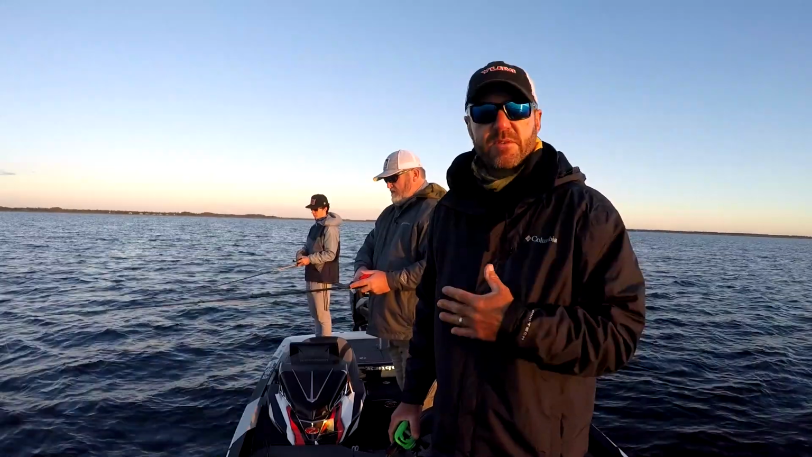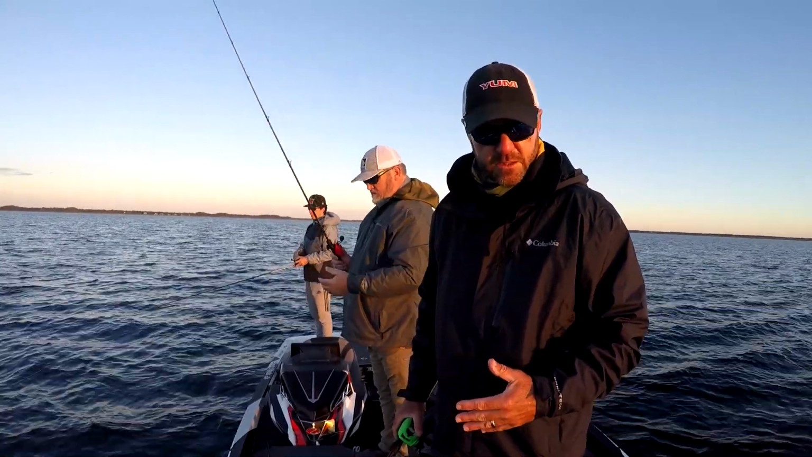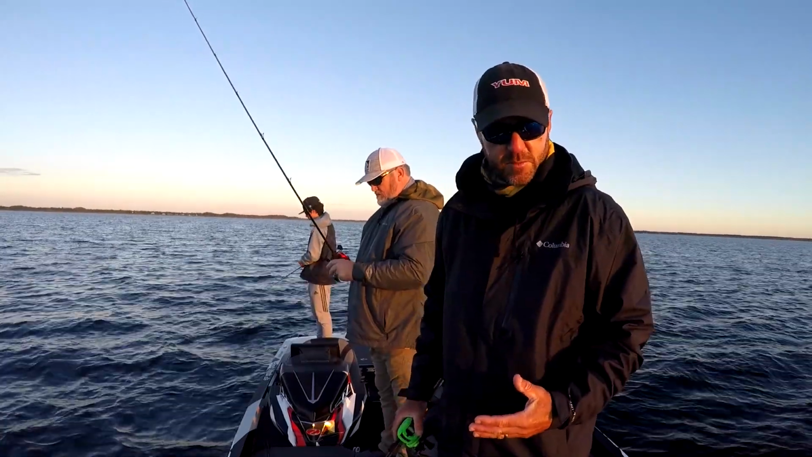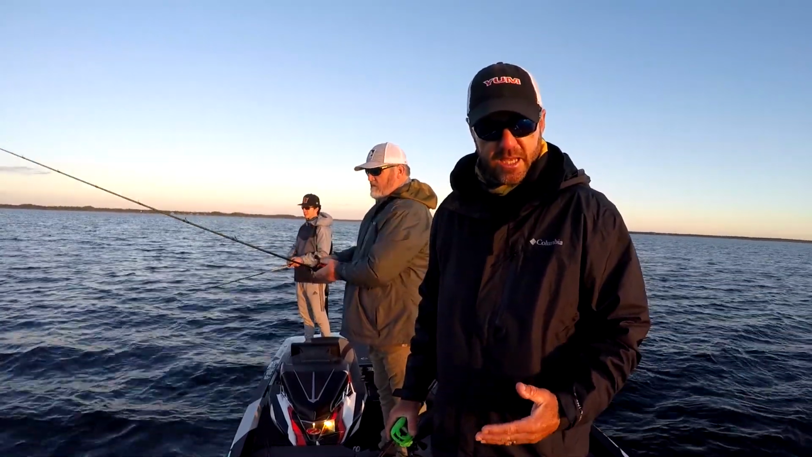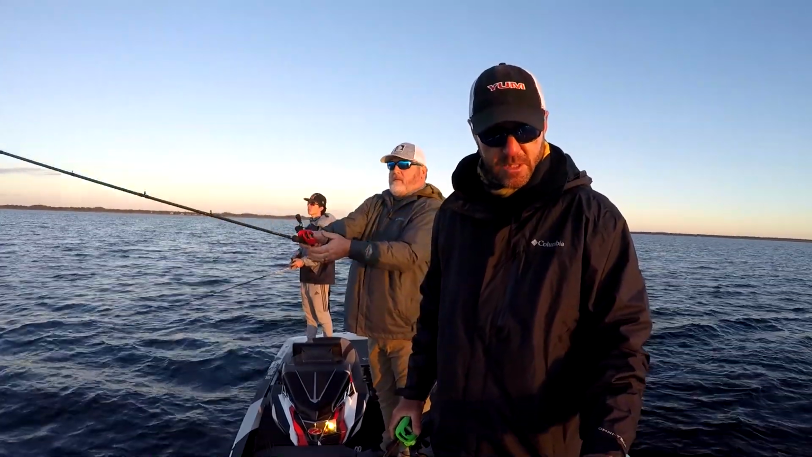And because I never had the original 360. I've been with Humminbird and Minn Kota for a long time. I just never had the 360 before. I'm kind of wishing I had earlier, but this Mega 360 is the absolute deal.